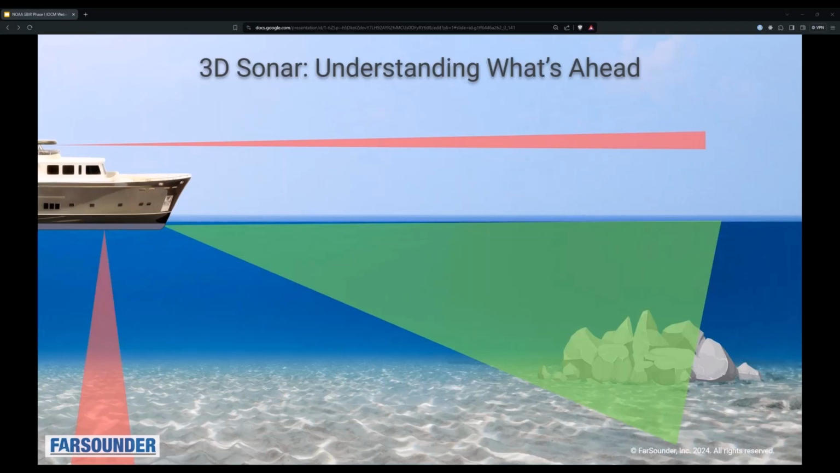So the complete picture that a vessel operator will have: obviously their radar is going to be looking forward above the water. Our system is looking forward below the water, from the sea floor to the sea surface. And typical single beam or multibeam echo sounders will be looking down. That's depicted in this red area. Our system is this green cone, and the radar will be above the water, obviously.